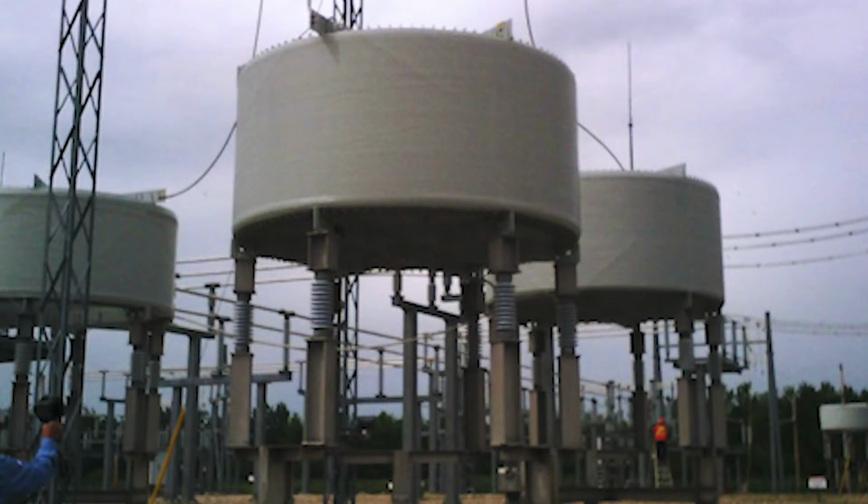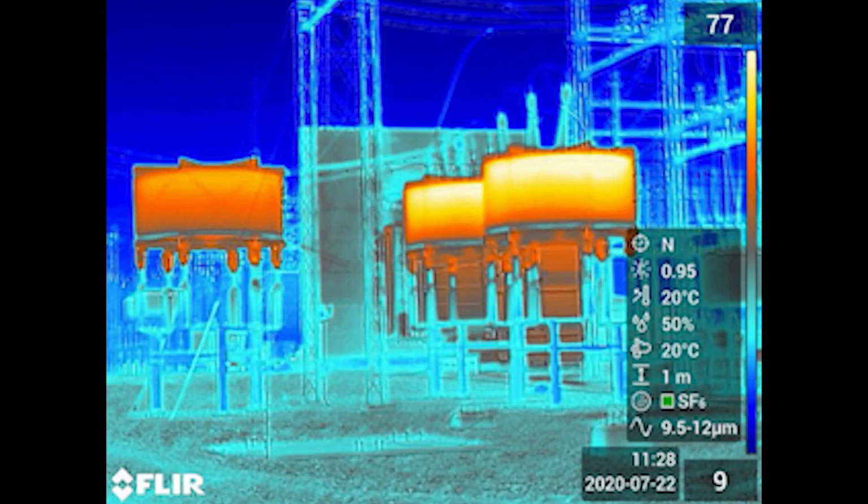This is a photo of 3 reactors. The one on the left is 30 years old and the 2 on the right were recently replaced. They seem to be in fine shape on a first look, and they seem to be operating normally. Looking at the same reactors in the infrared spectrum and analyzing the reactors through FLIR's thermography software, the 30-year-old reactor is operating at 63.1 degrees, and the newer reactors from left to right are operating at 77.1 and 79.1 degrees respectively. It is interesting that the older reactor is running cooler than the newer ones.